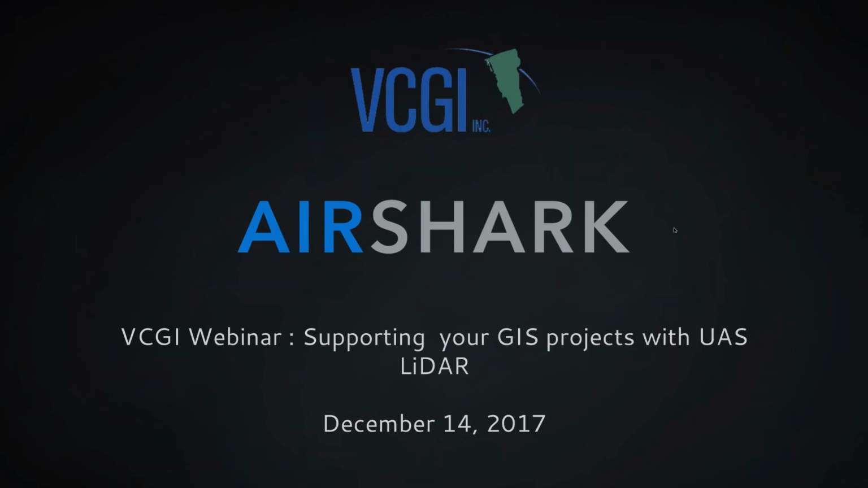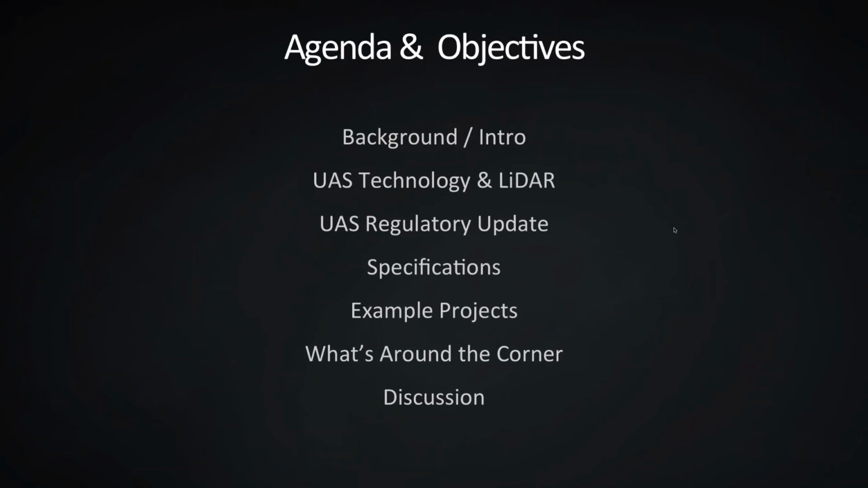But AirShark is a service provider of data collection using UAVs all over the country. We got started here in Vermont in 2014, and we inspect infrastructure and do quite a bit of mapping associated with that. In today's webinar, we'll be focusing on UAS, or Unmanned Aerial Vehicle LiDAR. Get into the technology a little bit, and we'll have plenty of time for discussion.